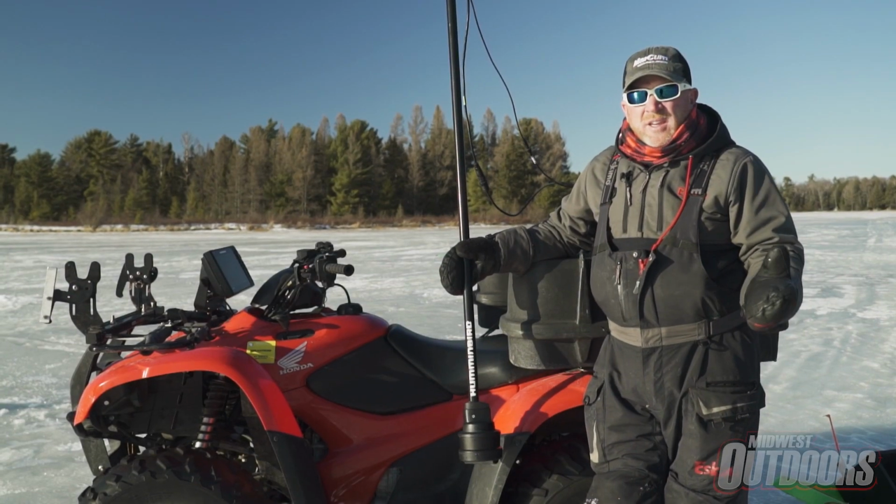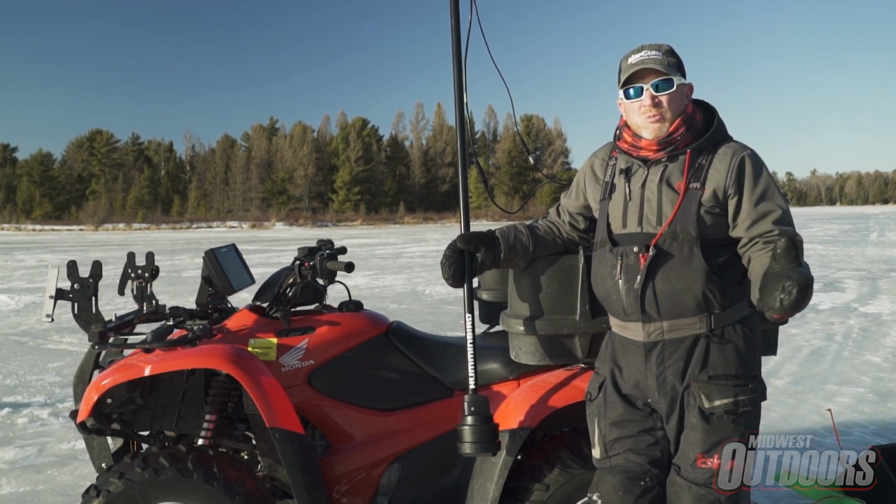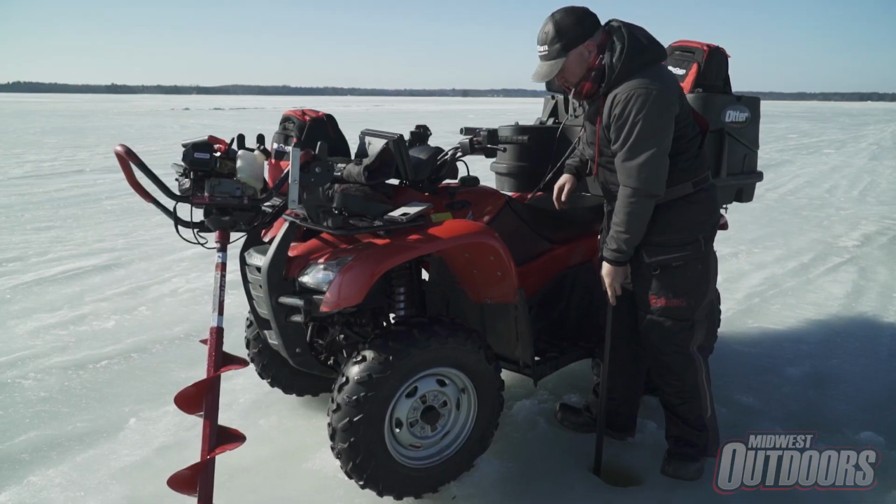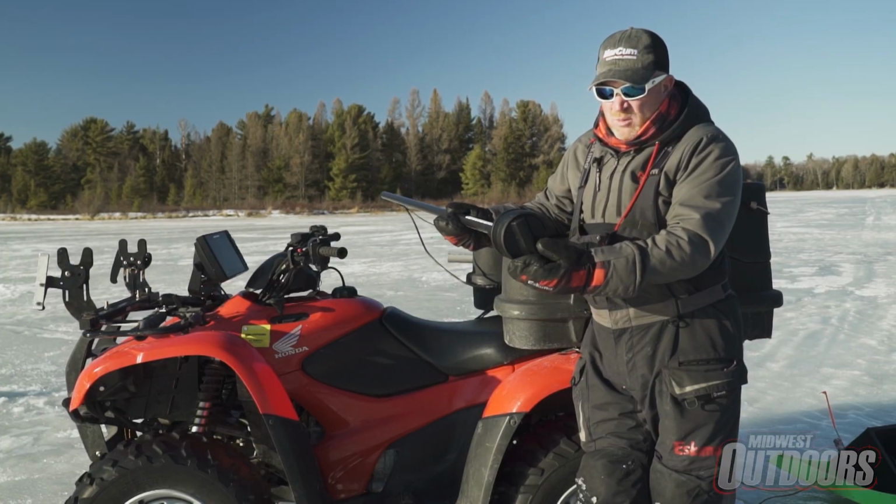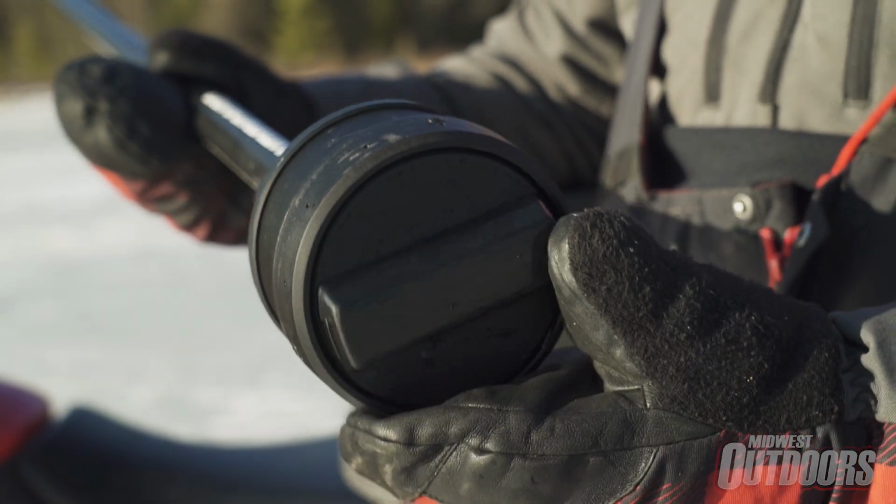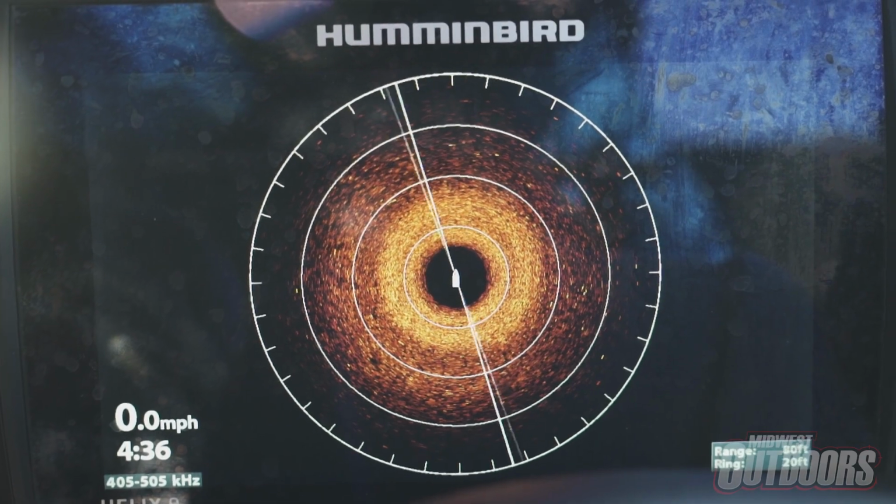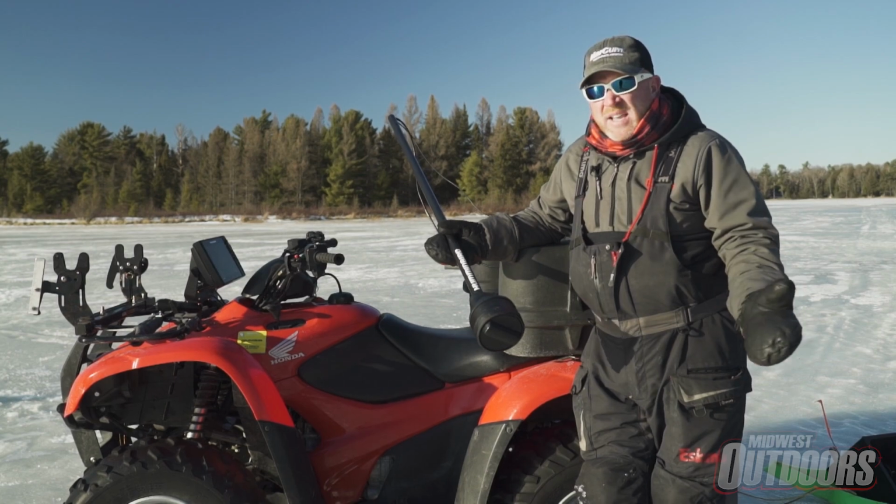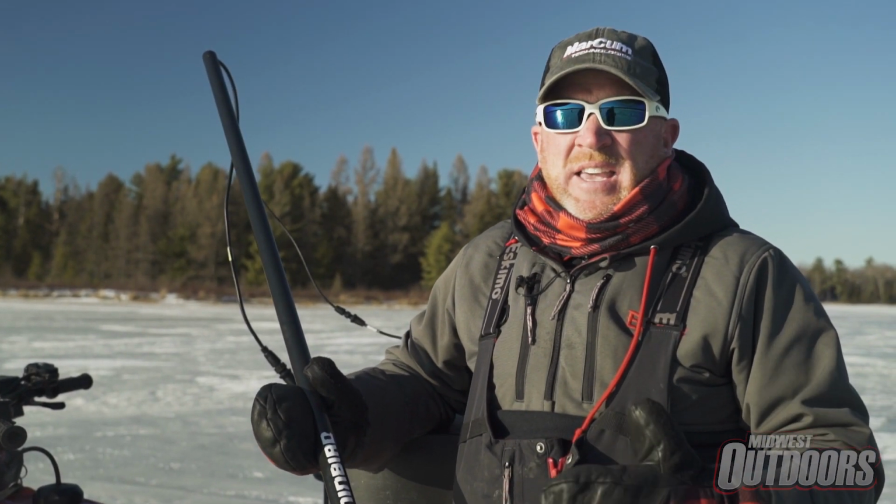In my opinion, one of the greatest tools for scanning large areas and really pinpointing where some fish are and covering a lot of water really quick is using a Humminbird 360. It's a 360-degree sonar. This guy here will spin around underneath the water, giving you 180-degree from right underneath the ice all the way down and out as far as 150 feet, giving you a full 300-foot circumference, scanning in about 9 seconds.